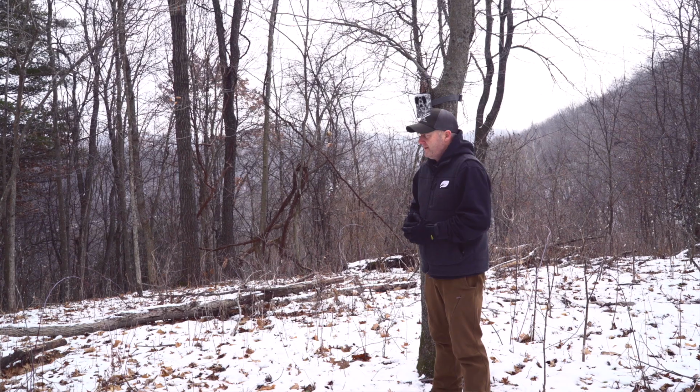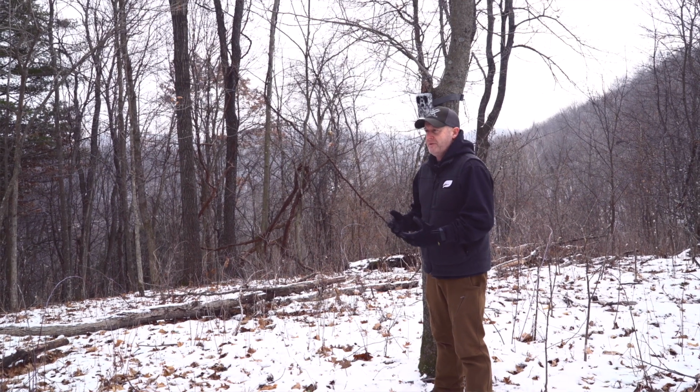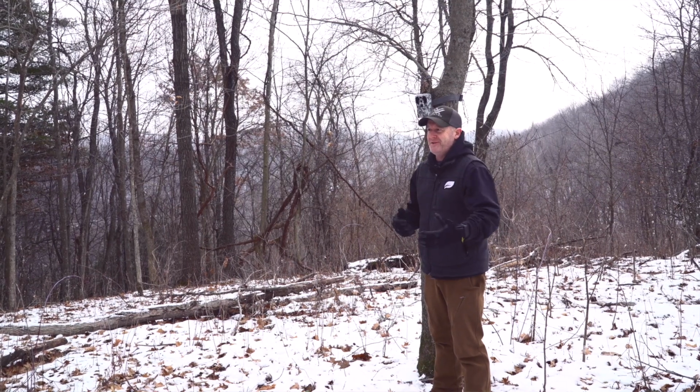We're getting towards the end of the season in December, and on this property in particular, we're not going to be hunting. If we do, it's going to be for a couple does in the late season. So I enjoy getting out here and starting the review process and the scouting process for next year.